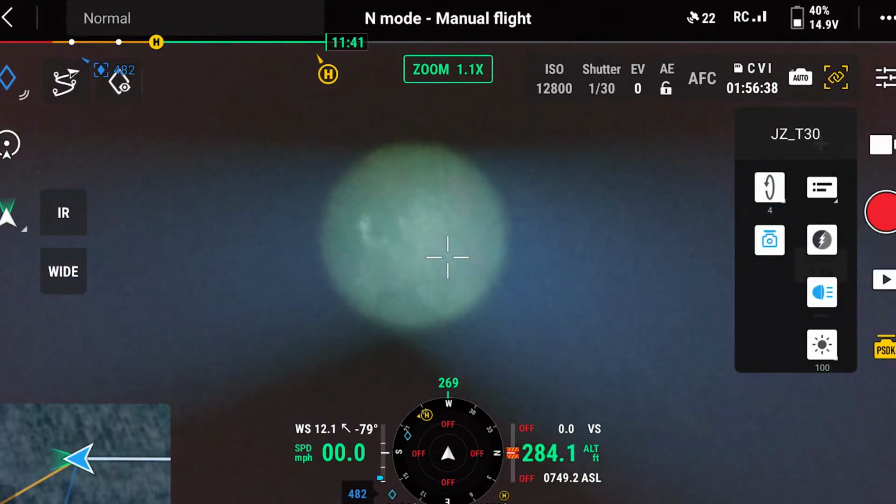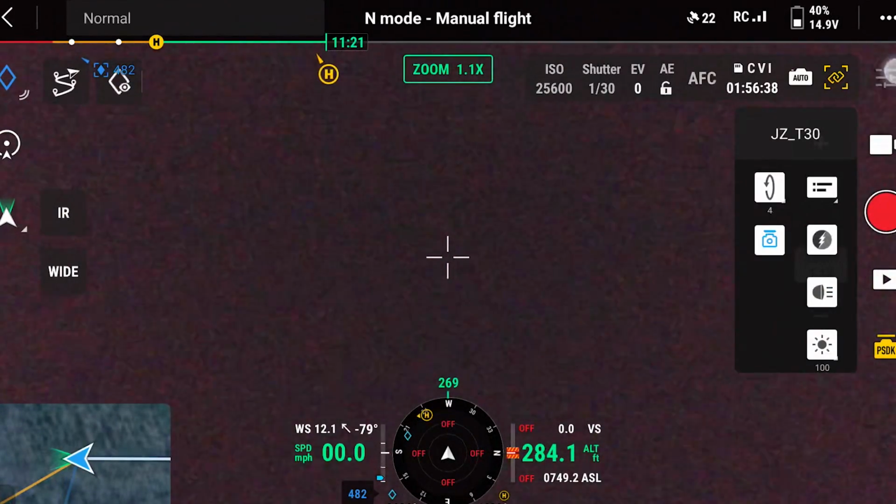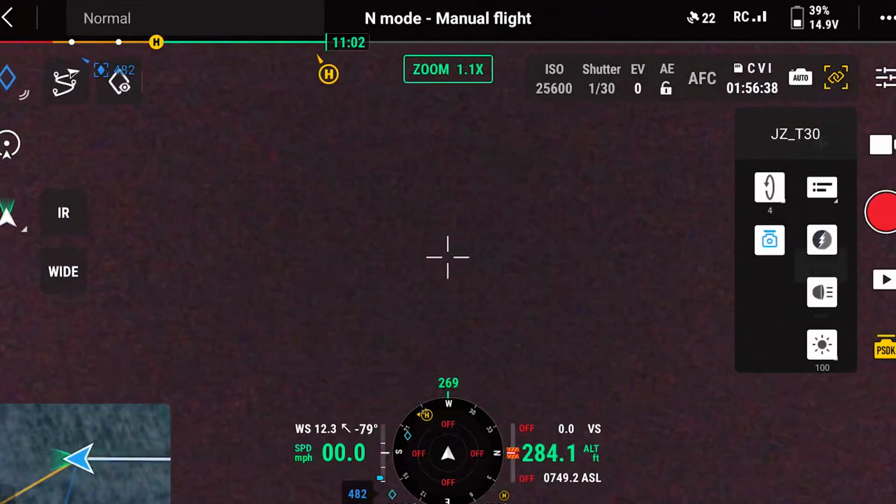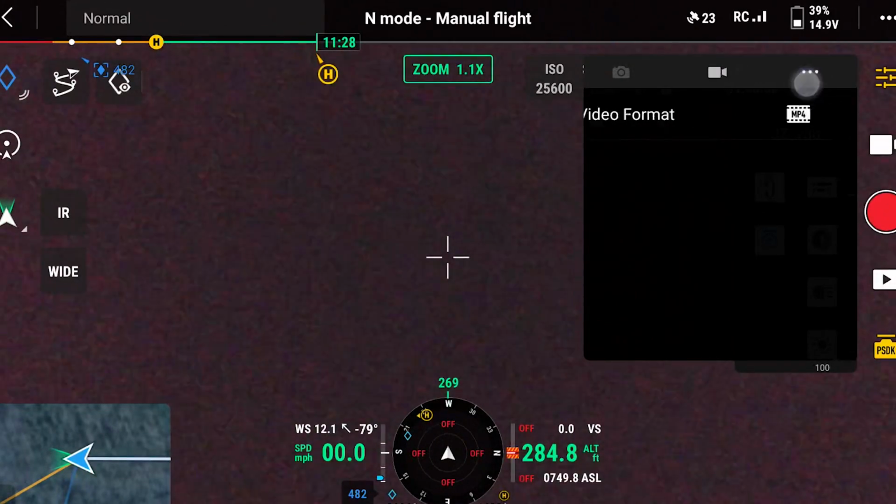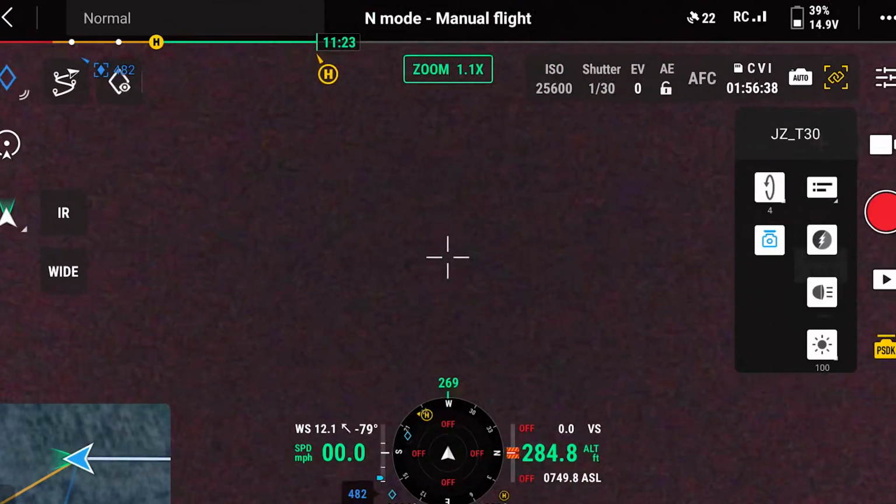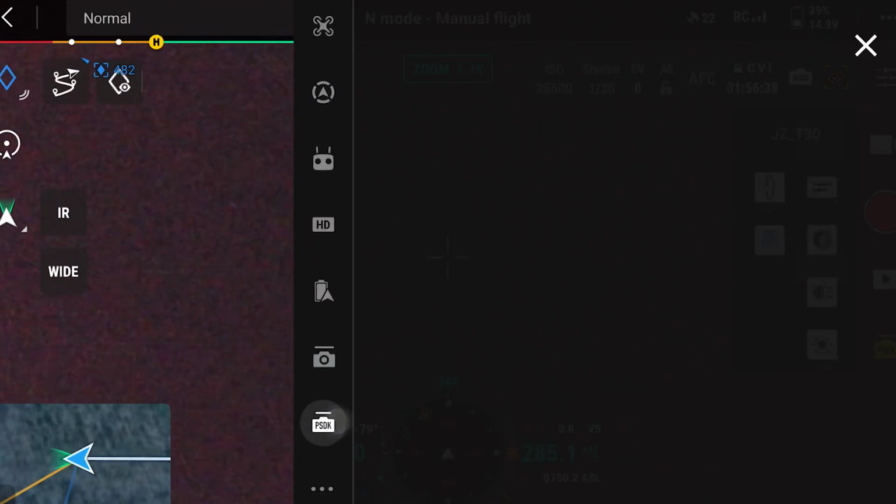And then now if you go into the main controls, over here, no, not that one, the top corner. So now the PSDK, that one.